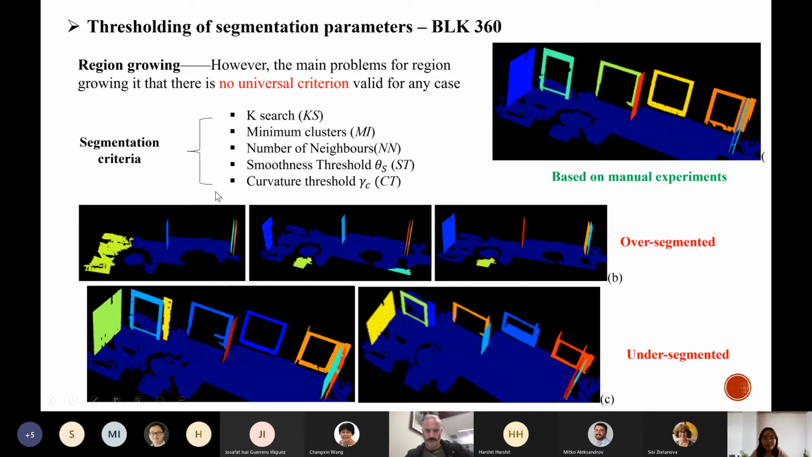There are five main parameters that we need to determine before the segmentation process. First is the K-search. The K-search is for the normal vector estimation for each point.